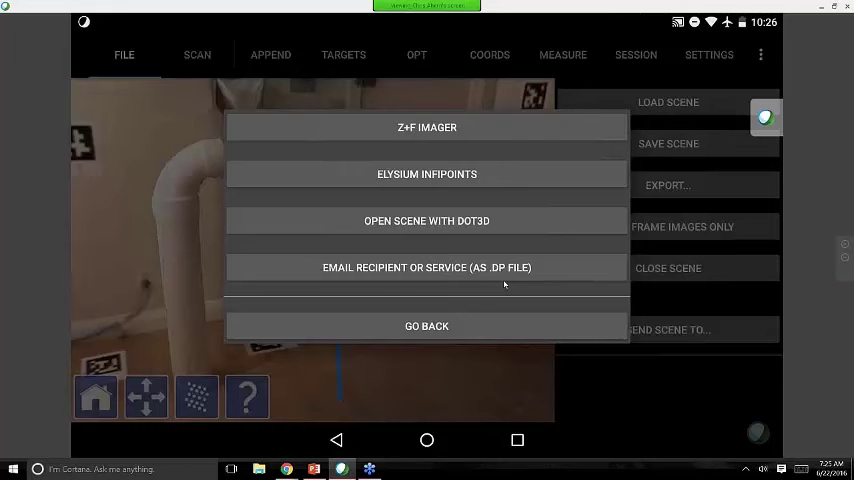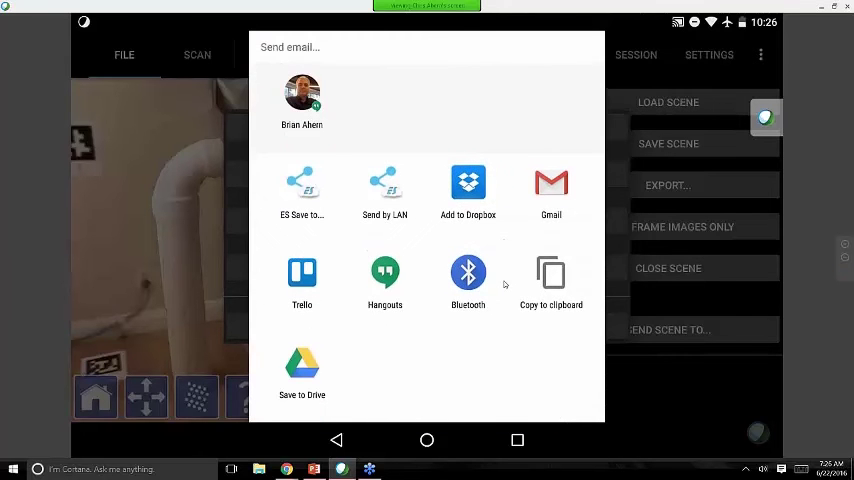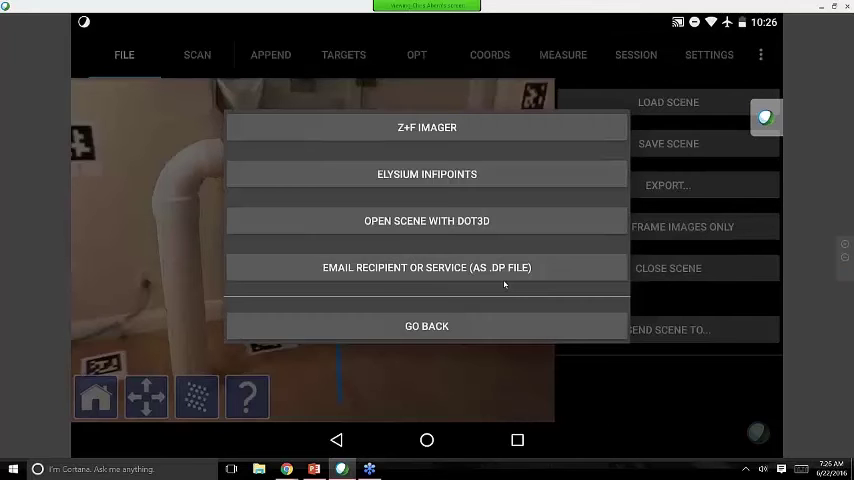Coming soon, we will have a partnership with Elysium to do some feature extraction and export also here on the tablet. Of course, we're going to be soon tapping Open Scene with DotProduct, although you also now directly in point3D have the ability to share via email, Google Drive, Dropbox, etc., which is how I'm going to be sending the data to Greg. But I'm going to do that from DotProduct where we have the same function.